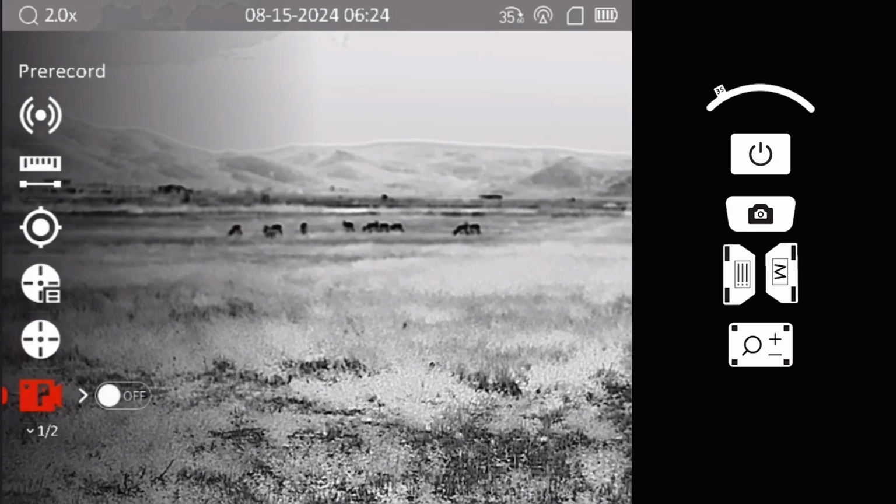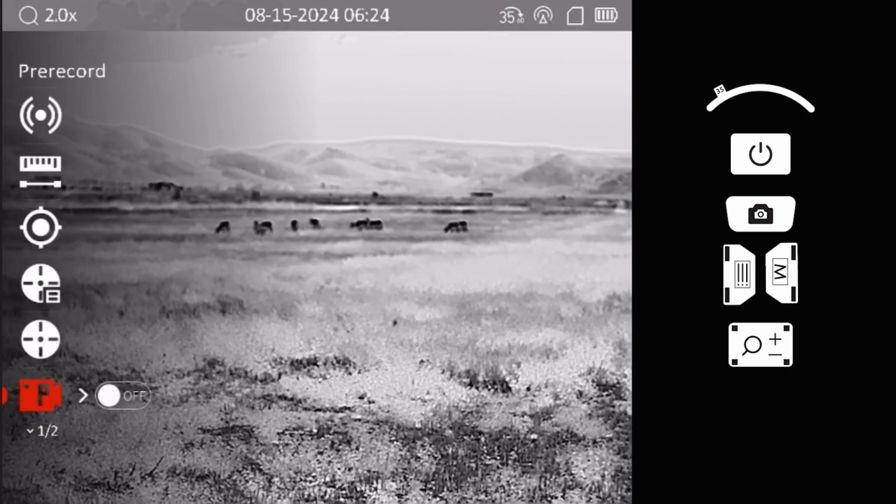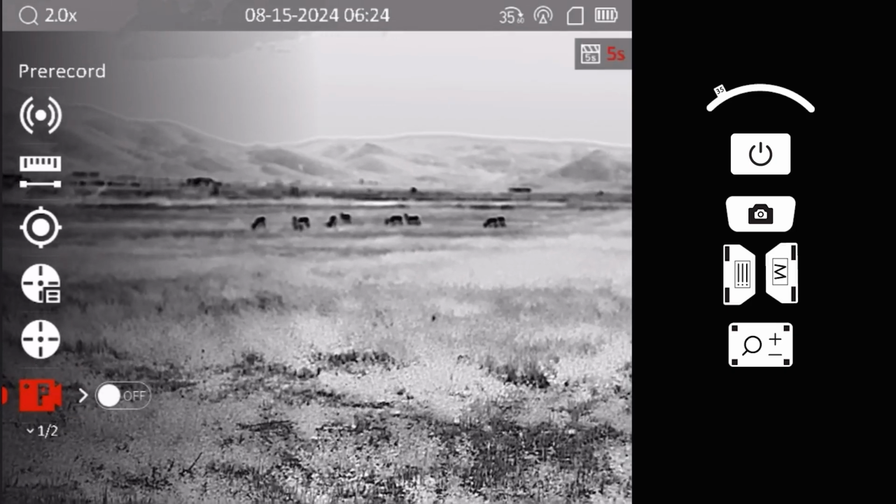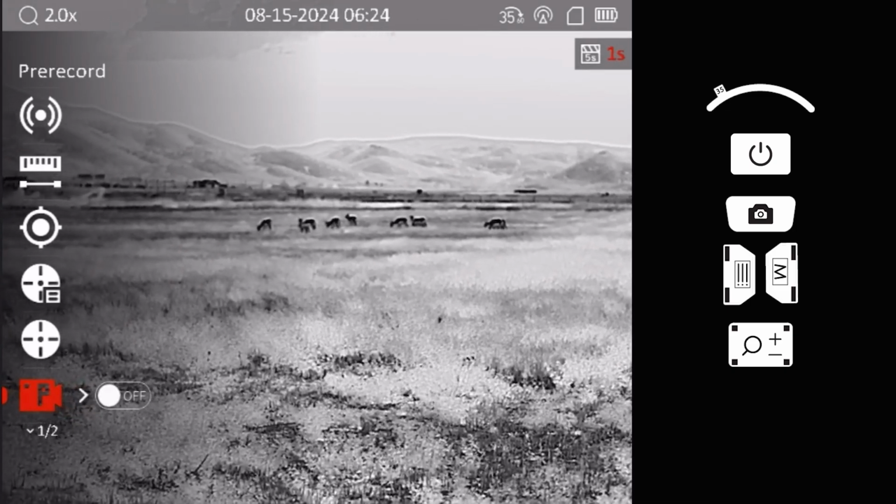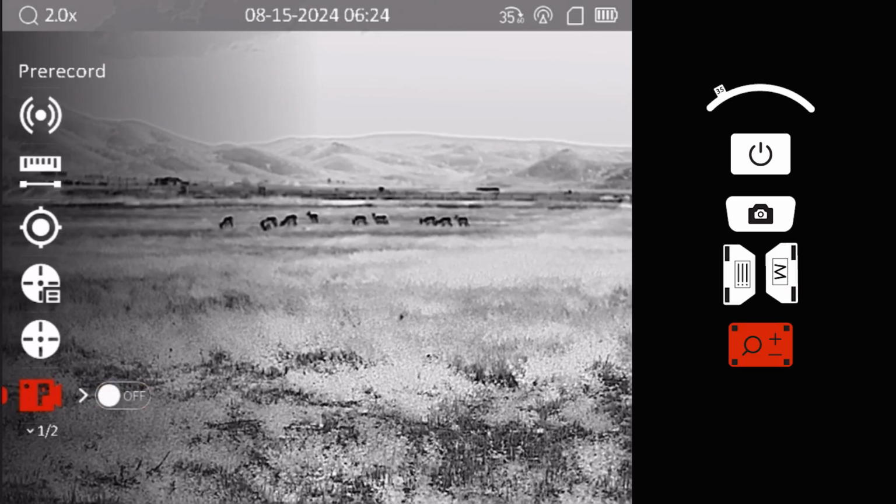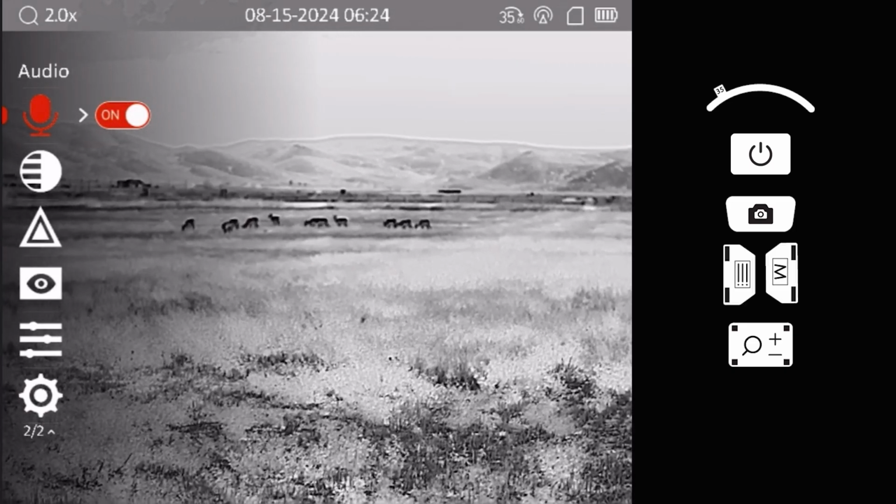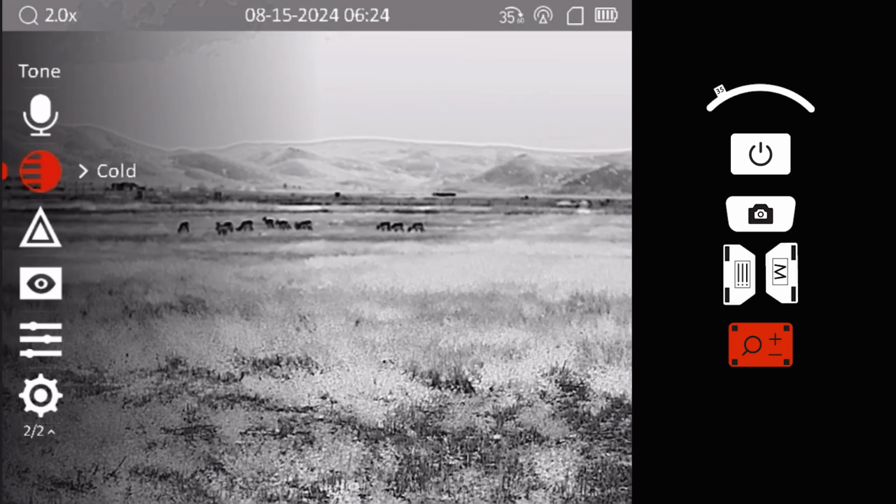Activating the Pre-Record feature enables the optic to continuously record and overwrite footage, saving only the segment 7 seconds before and 7 seconds after a shot is taken. To record for a longer duration, you must manually activate the recording feature by long pressing the Record button on the scope. You can choose to record audio along with video by enabling the audio recording feature.